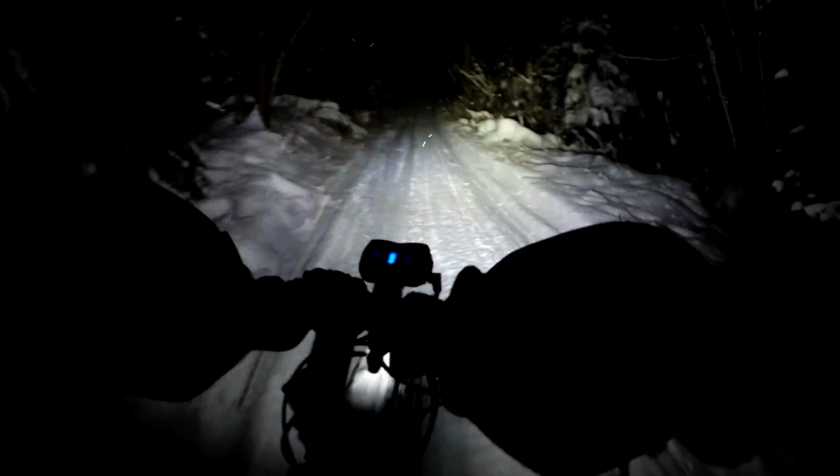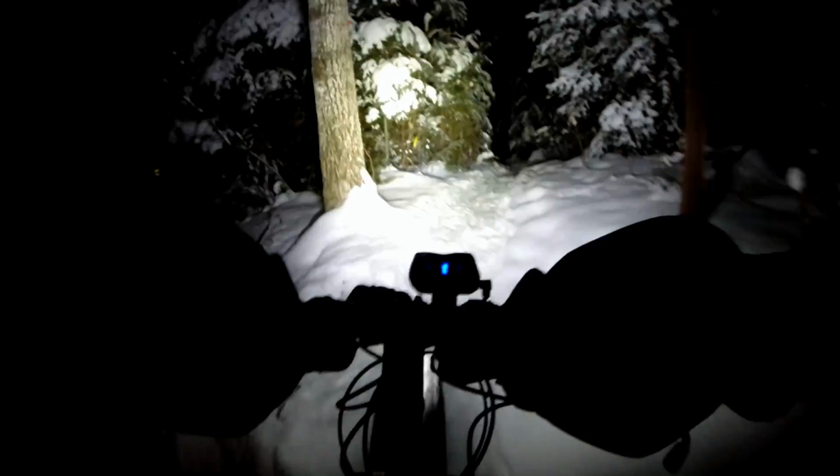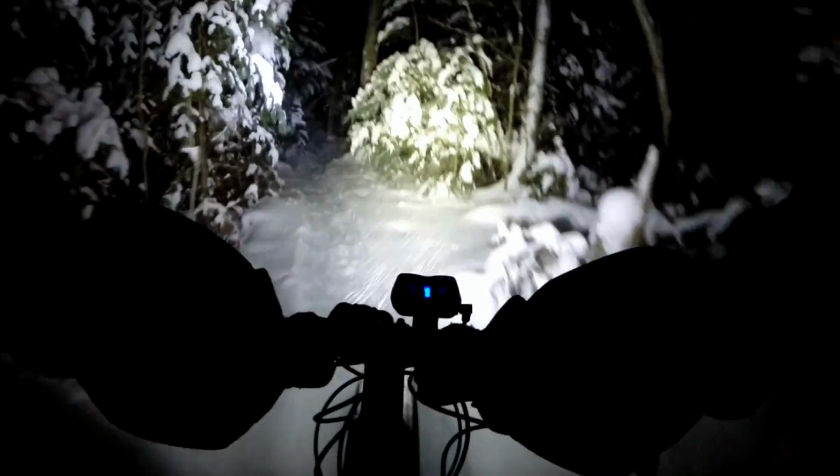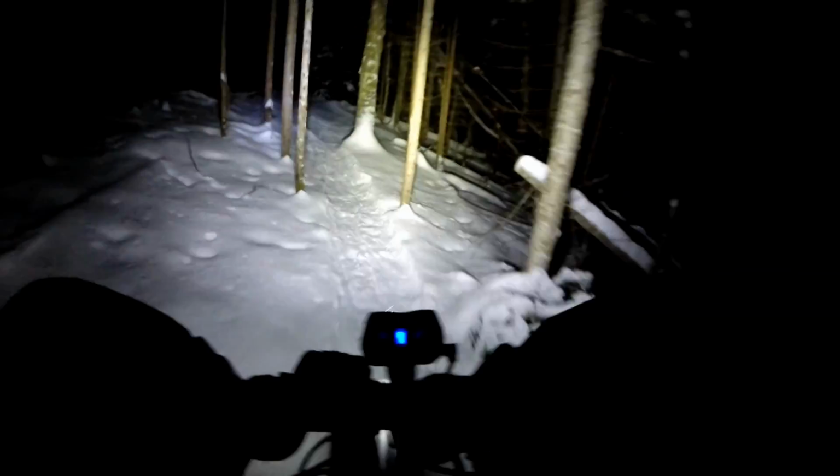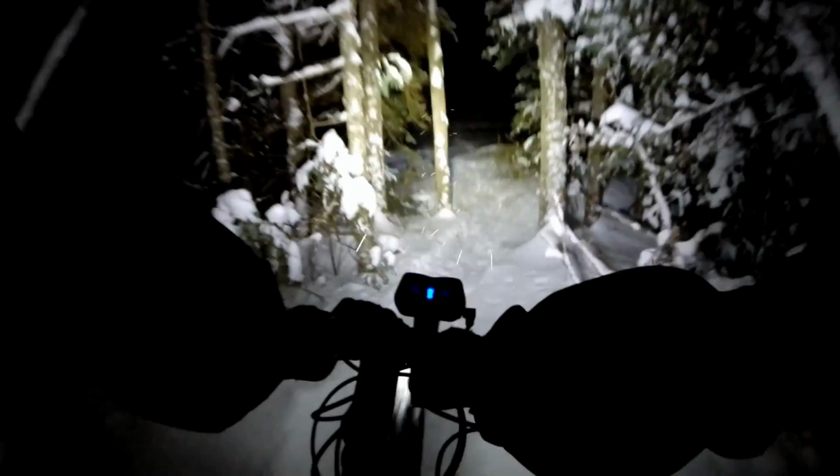Man, weird snow. There it is. Single track. Somebody's been in here with snowshoes. It looks like they were purposely trying to pack it down. Across the power line.